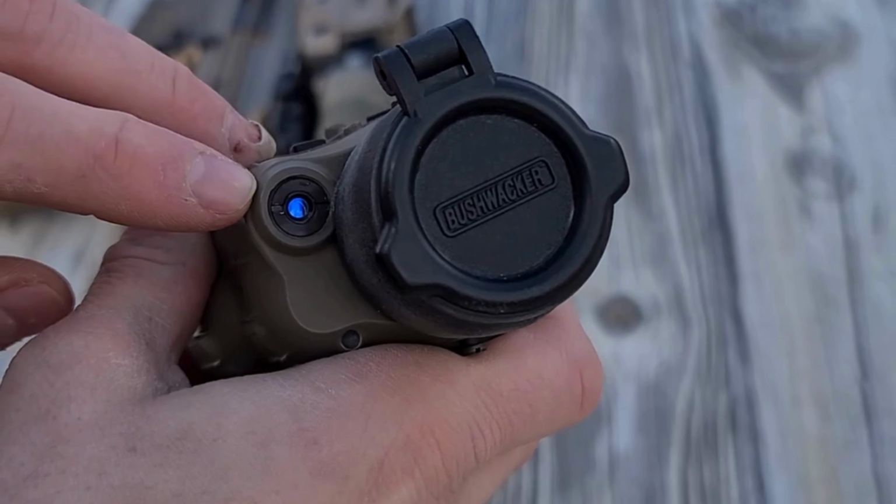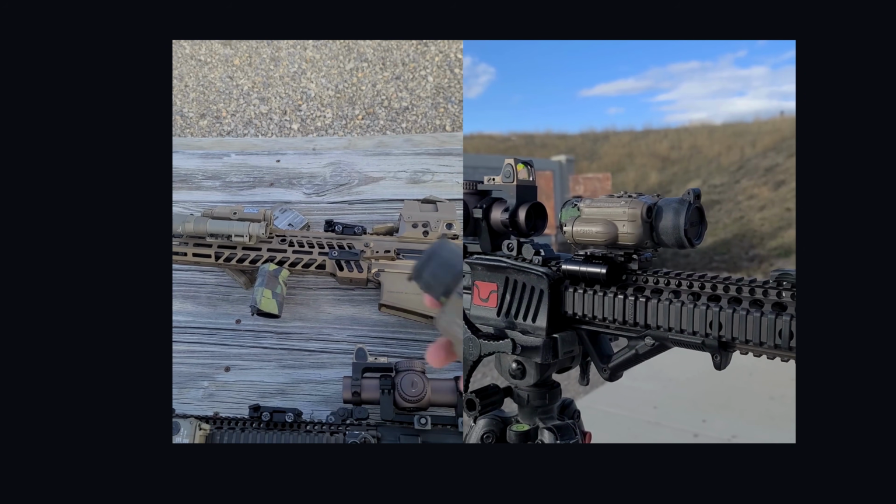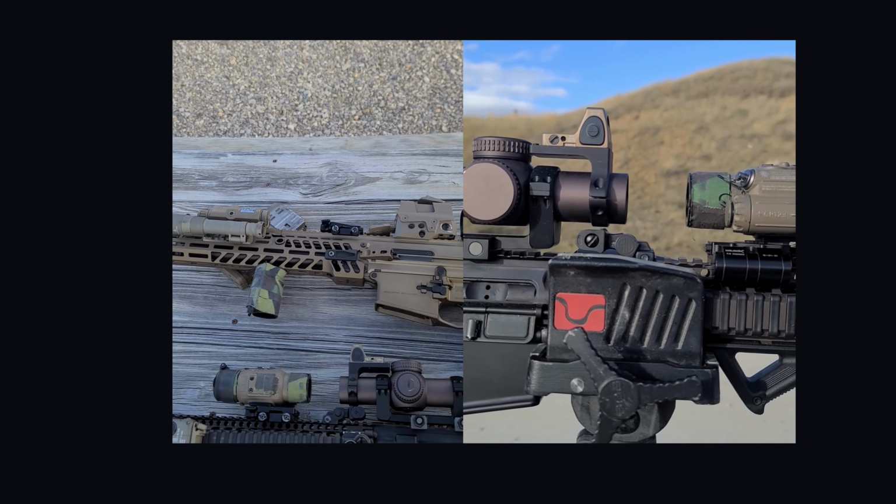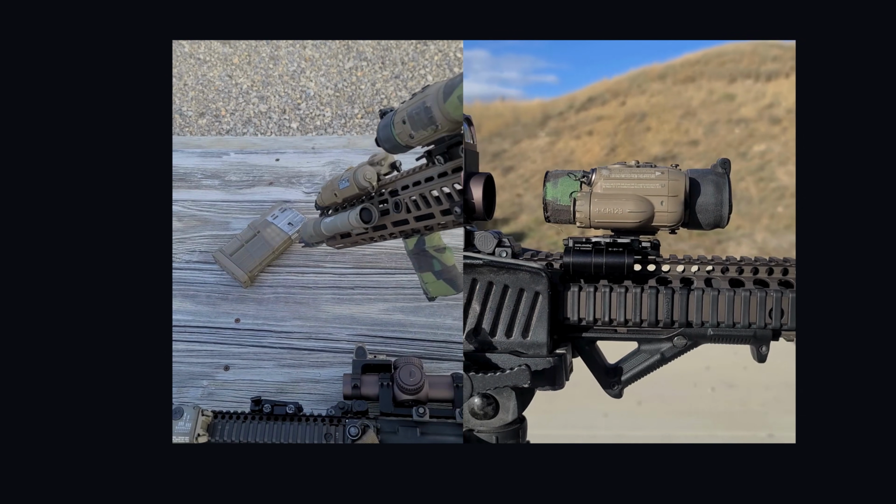very easy button layout, objective focus, adjustable parallax, and a Wilcox shoe interface that allows you to work with Wilcox FTS mounts, as I'm showing you here right now. The beauty about these mounts is that it allows you to engage and disengage the thermal without really removing it from your rifle itself.